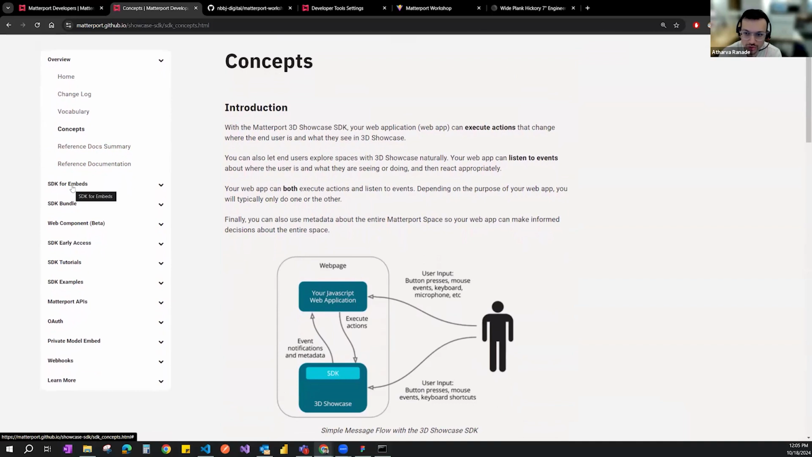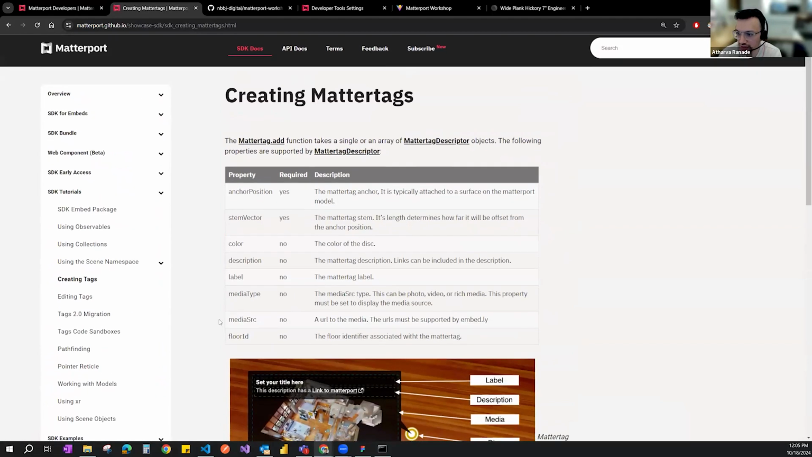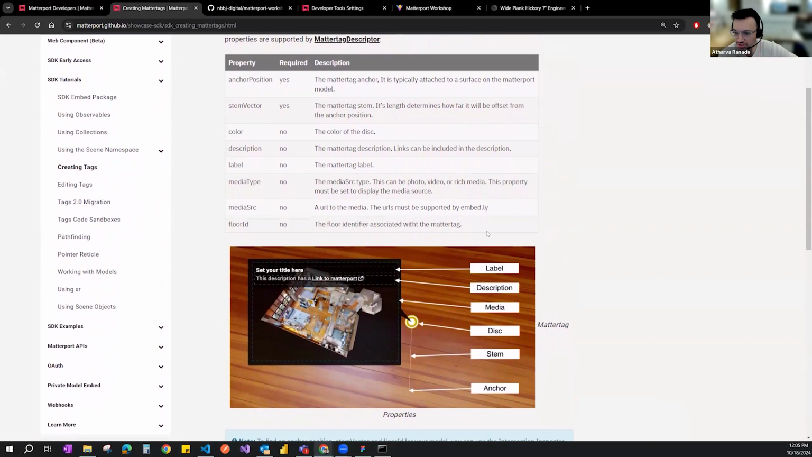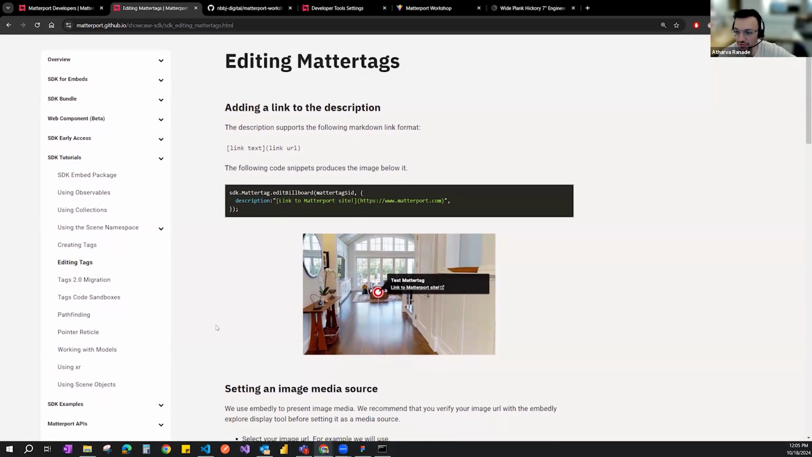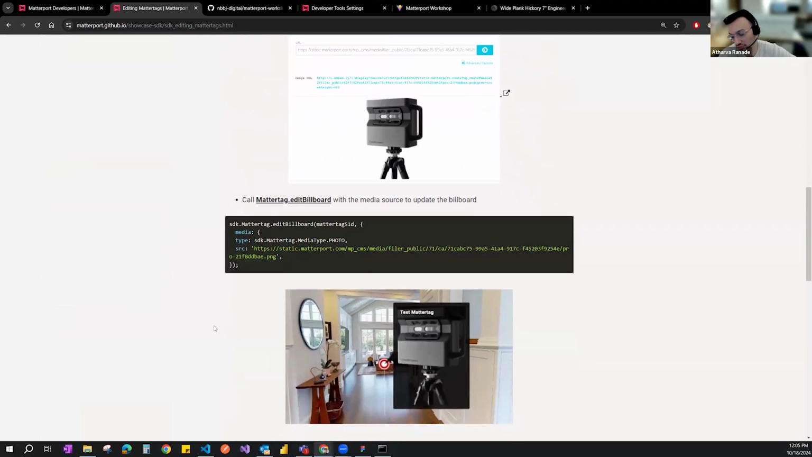We can then go to some of the tutorials. We have SDK tutorials, and what that goes into is creating tags. We will be doing this, but Matterport allows you to create specific tags and set properties on each tag. Once you have a tag set up, you can then change some of the inputs dynamically after that. They also use embedly to check if the source that you're embedding into this works.